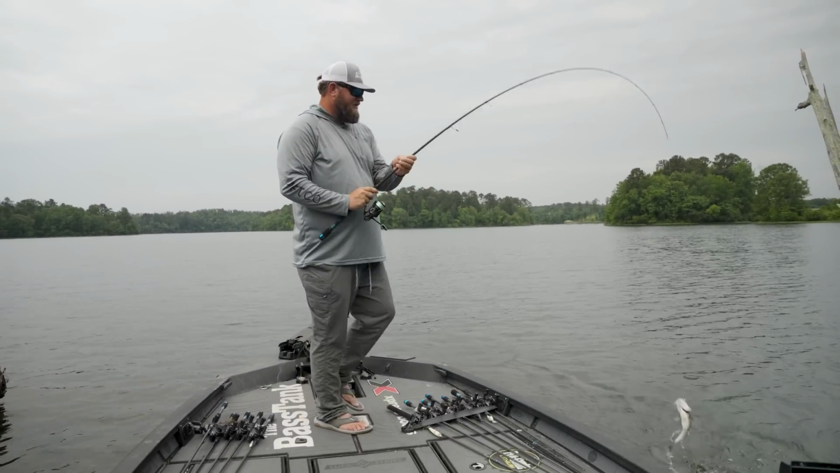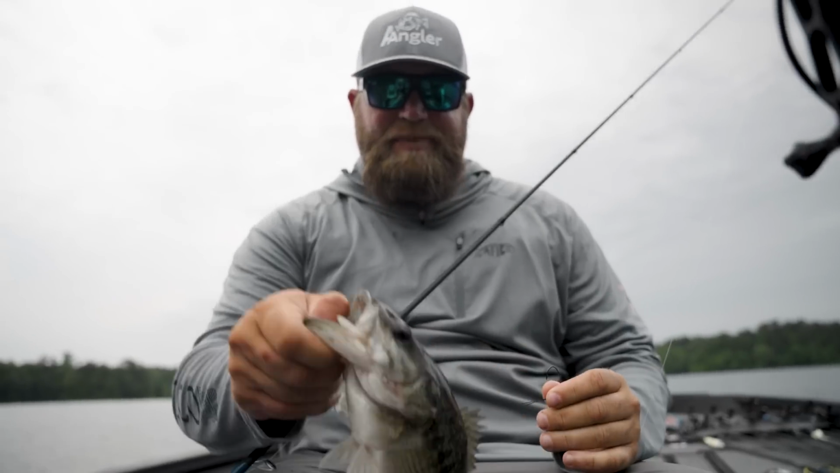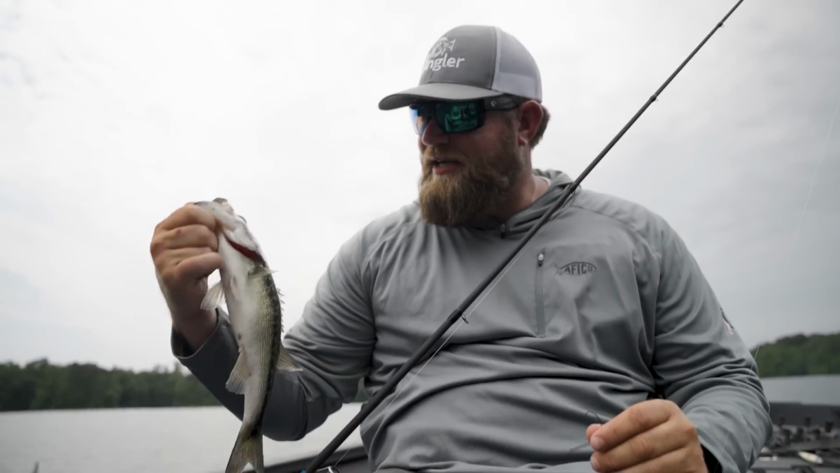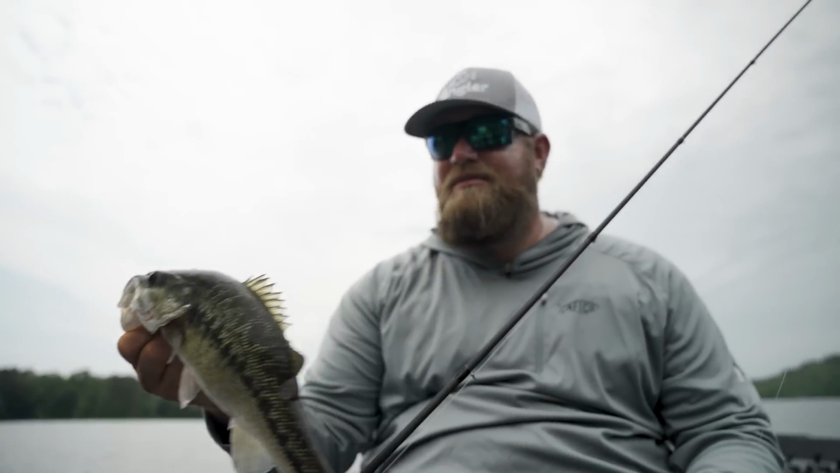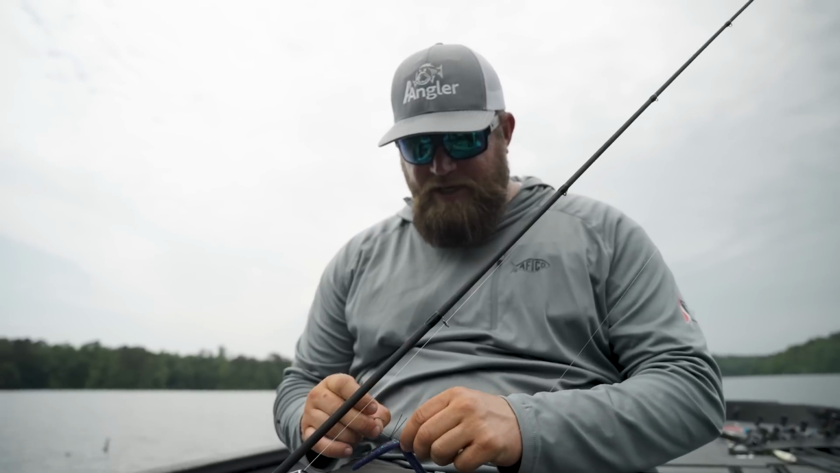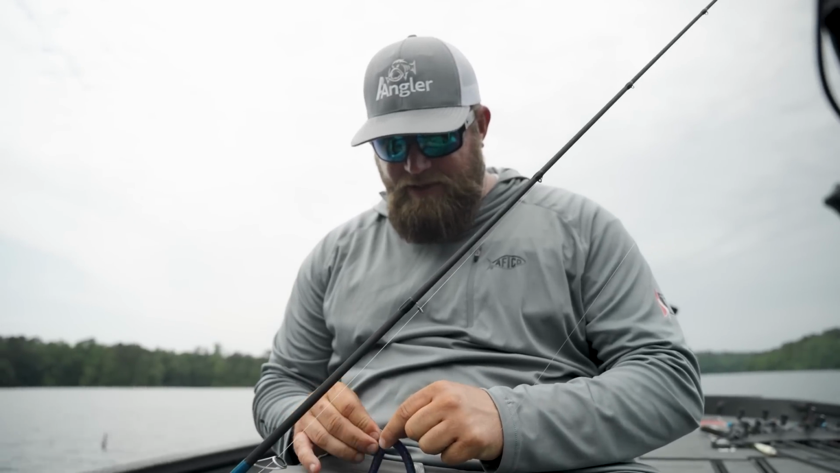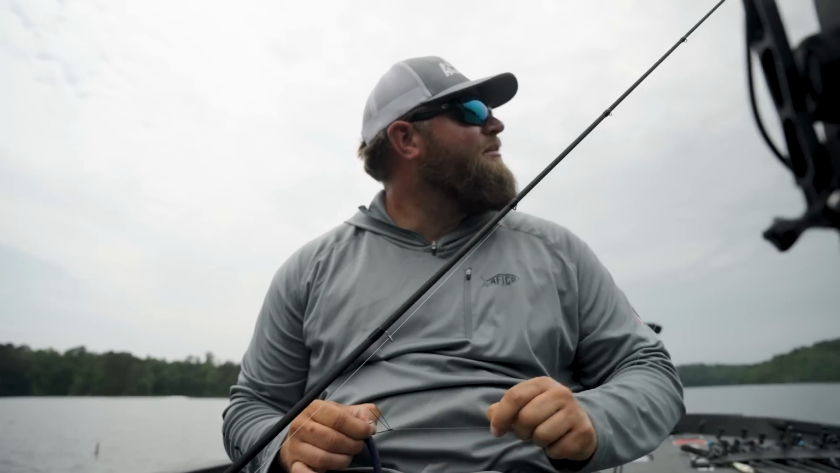Ain't that crazy? A 1 1/4 pounder spot. Put her back. So there you go. We're gonna go to some bigger, deeper timber trees now, and we're gonna do this for a minute, see if there's not some bigger spots to be had.